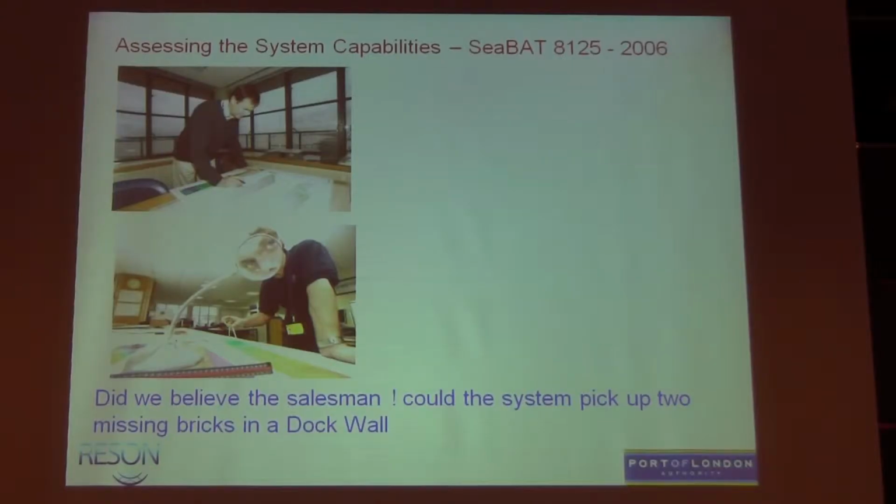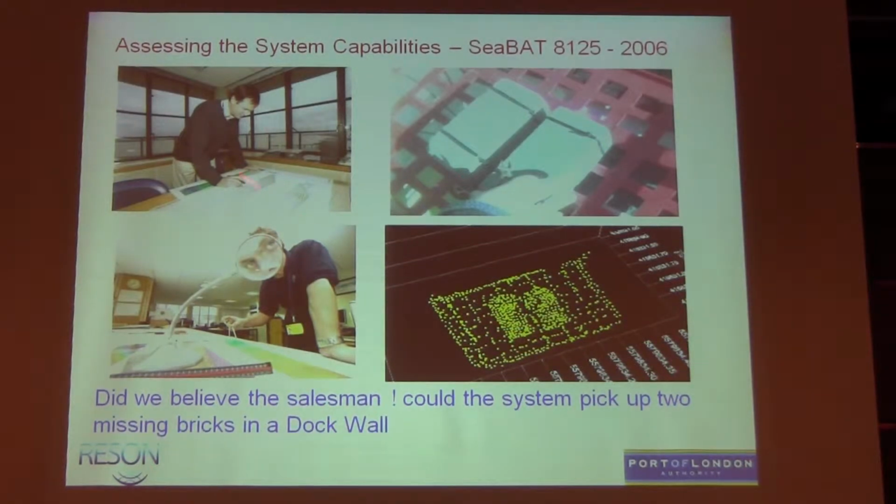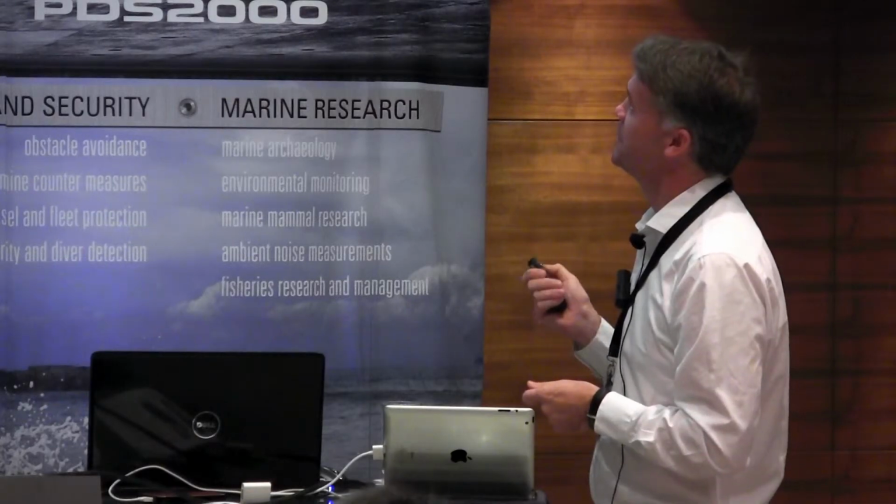I like showing this image because there's John Pinder, my boss, looking very busy at a chart, which he rarely does, but there you go. And that shows that we just look very closely at things. But could we believe the salesman?